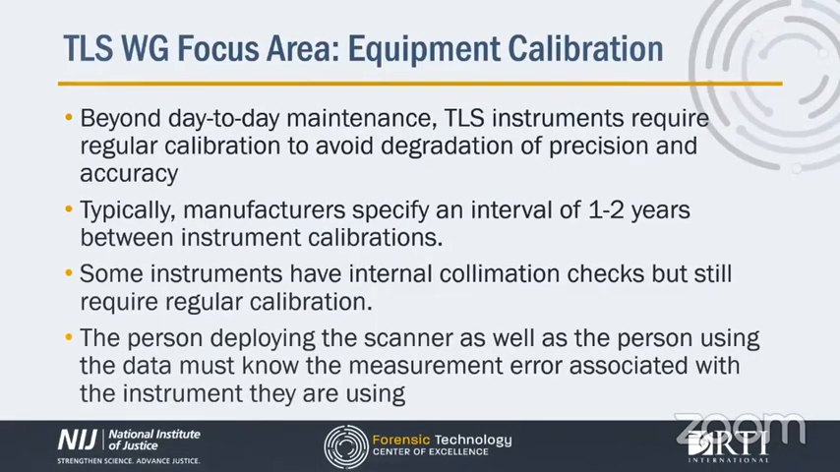I also wanted to spend a moment talking about equipment calibration. It's a topic we spent a lot of time discussing in the working group, as we are all very aware of the frustrations of having to send your instrument out when it feels like you just got it back. But the TLS instruments, even if they're idle, require regular calibration to ensure accuracy, and that calibration cadence is set by their manufacturer.